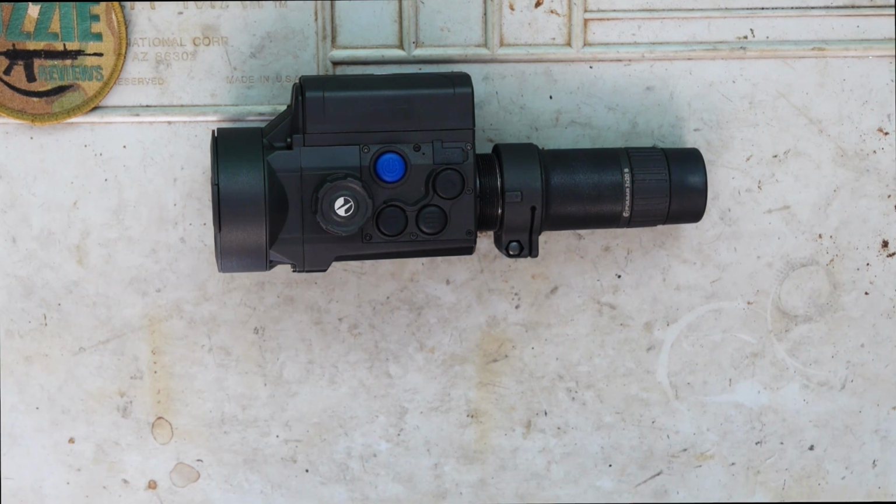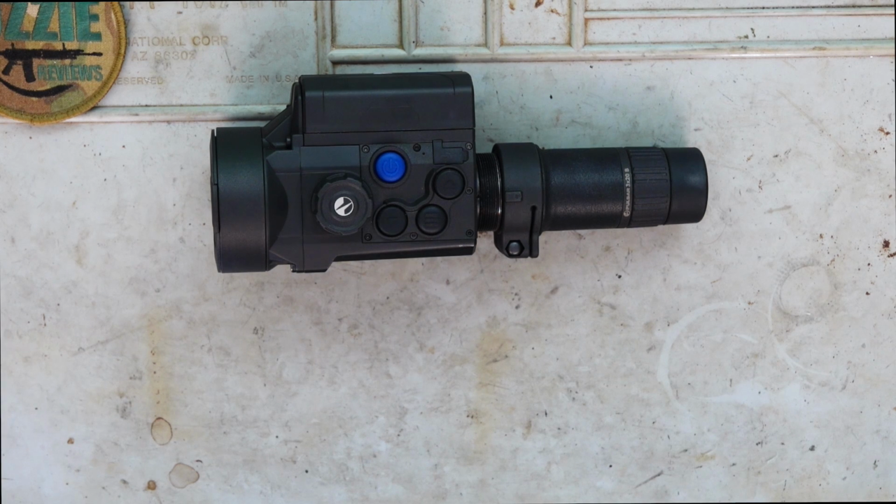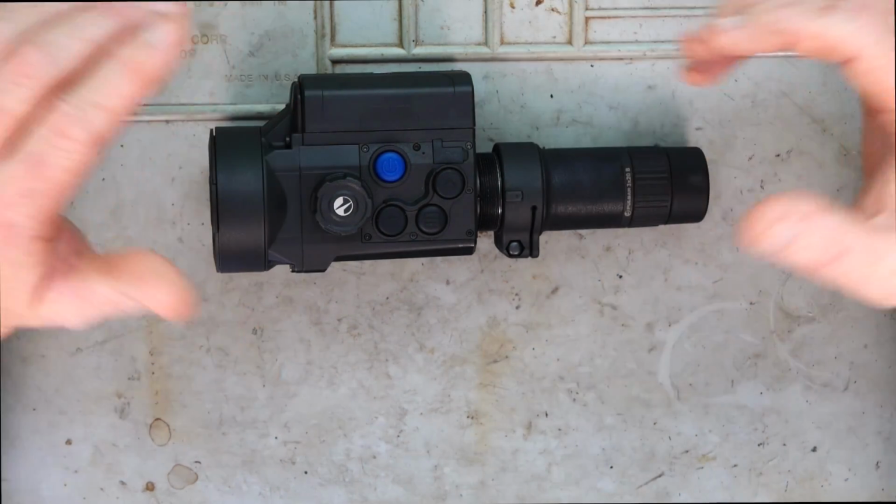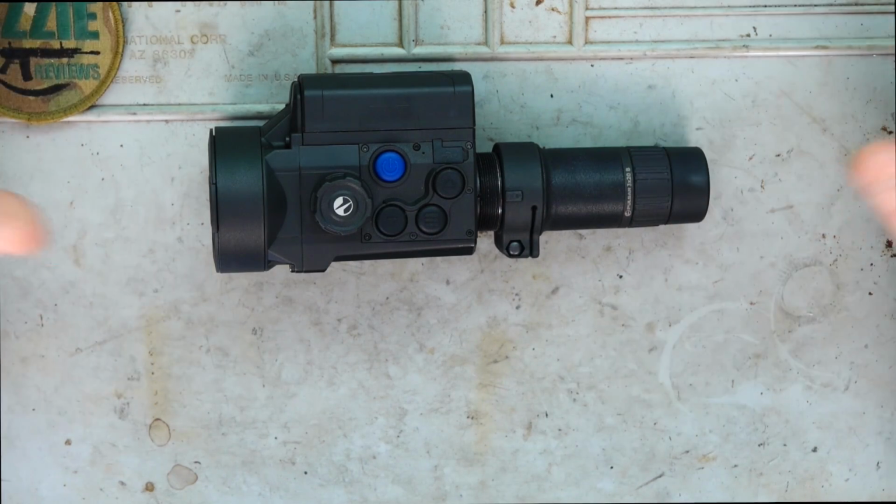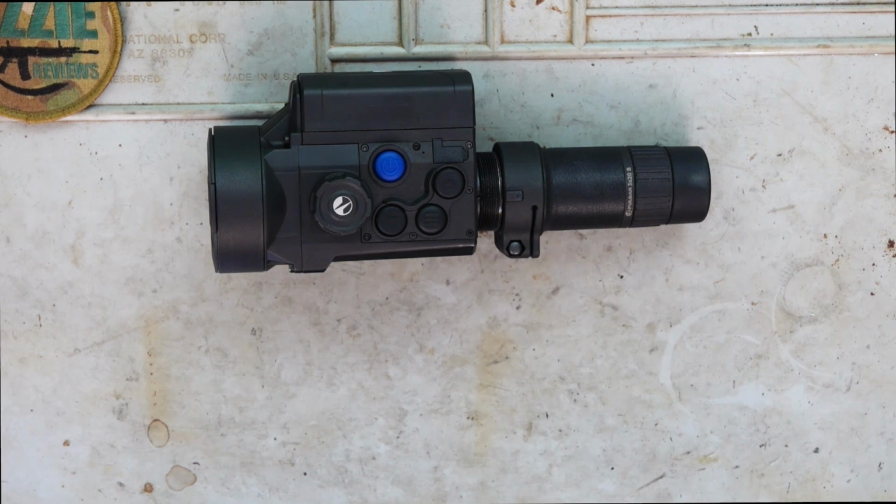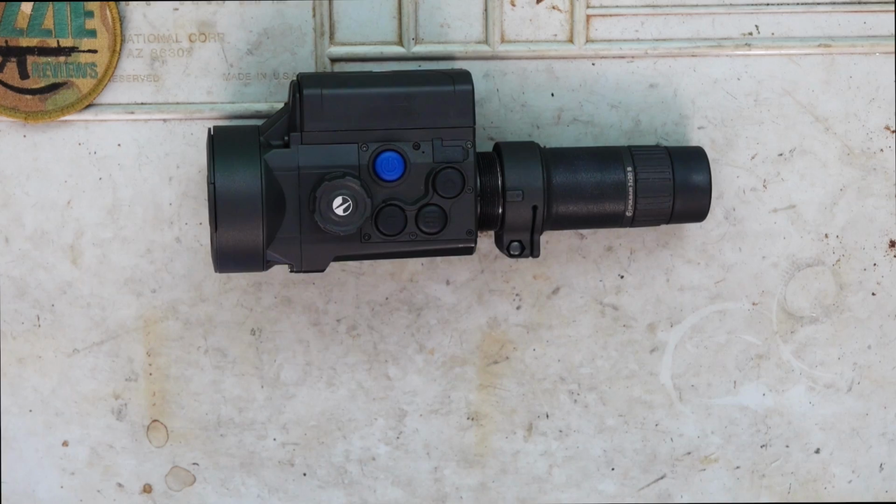Now the runtime on this is 11 hours with the battery, okay? That's pretty impressive. That's going to get you through the whole night. We've got IPX7 waterproof rating, so that means that you could pretty much have the device in 3 feet of water for 30 minutes. Not that I'm going to test this, I'm not going to do that, but that's just their specs in general. Operating temperature from -25 to +50 degrees Celsius, so that's -13 to +122 Fahrenheit.